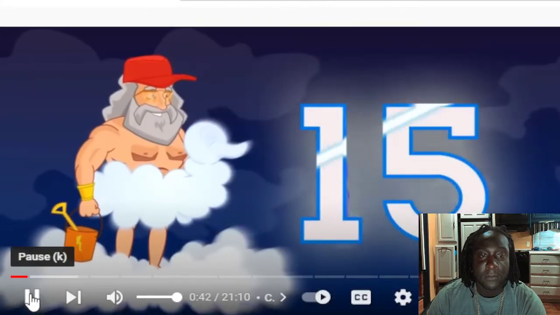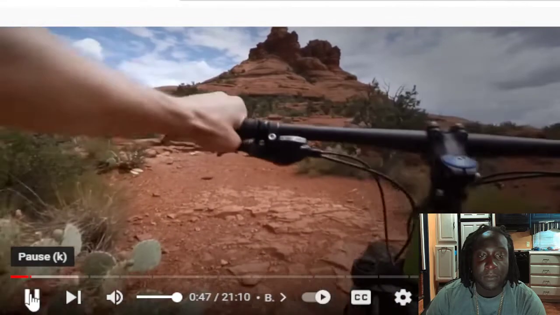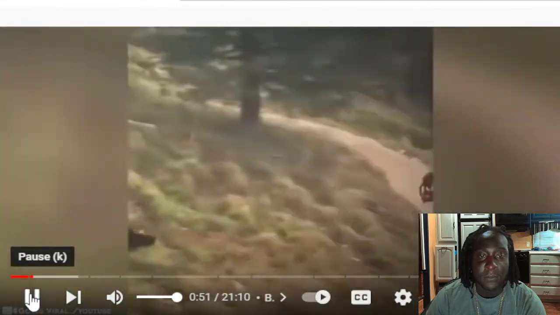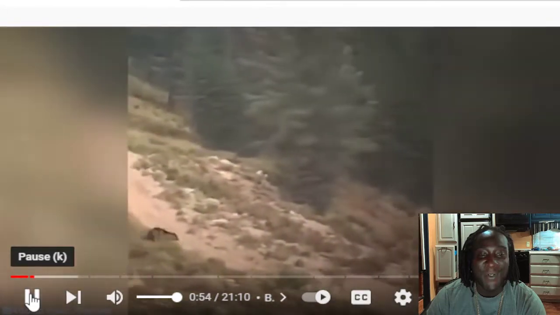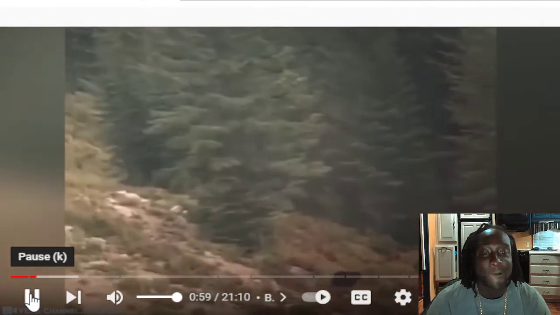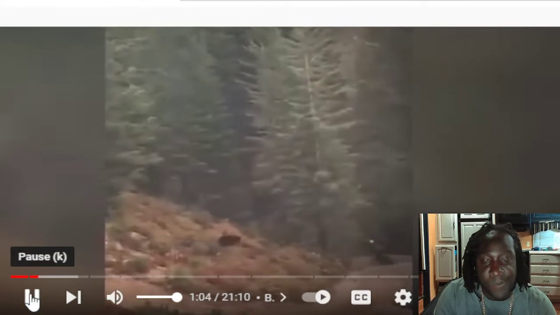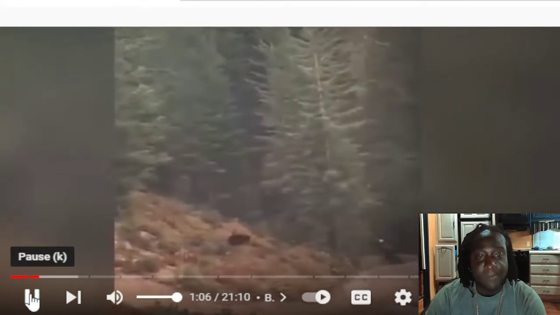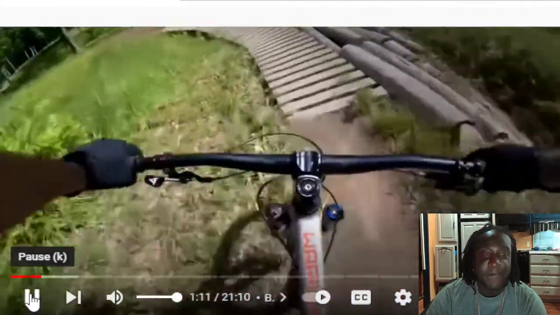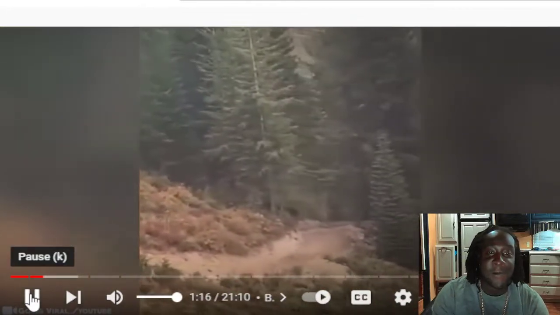Number 15. Bear vs. bike. When you take your bike into the mountains, the terrain is not the only thing you have to worry about. You're in bear country now. This terrifying encounter was filmed from a chairlift at Whitefish in Montana. The stress-inducing footage captured a black bear chasing after a mountain biker as he pedals furiously downhill to escape. And although a ride like this is a challenge to a mountain biker, as you can see, the bear handles it with no problem. The bike rider had been enjoying the beautiful mountain trails of the Rockies when the animal suddenly hurtled across the low bushes towards him.